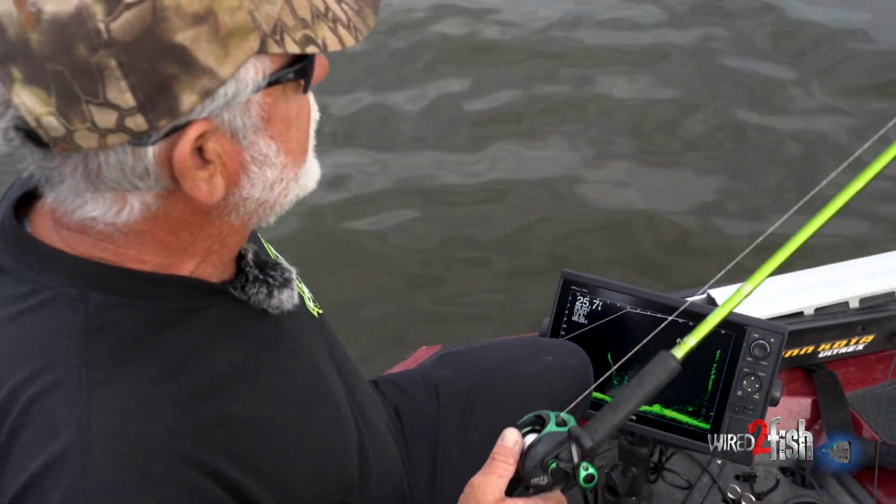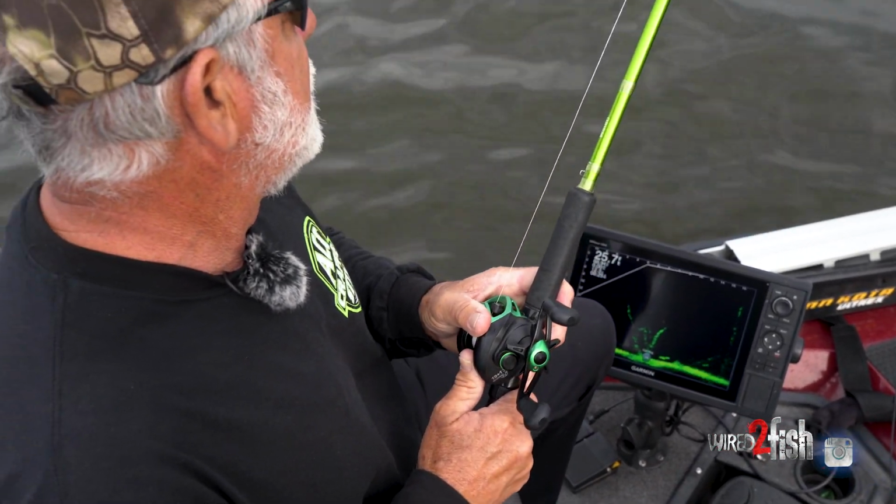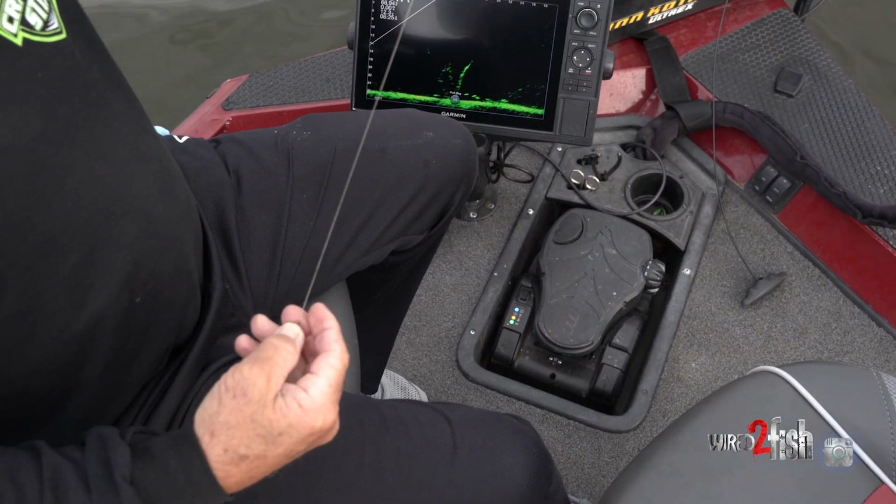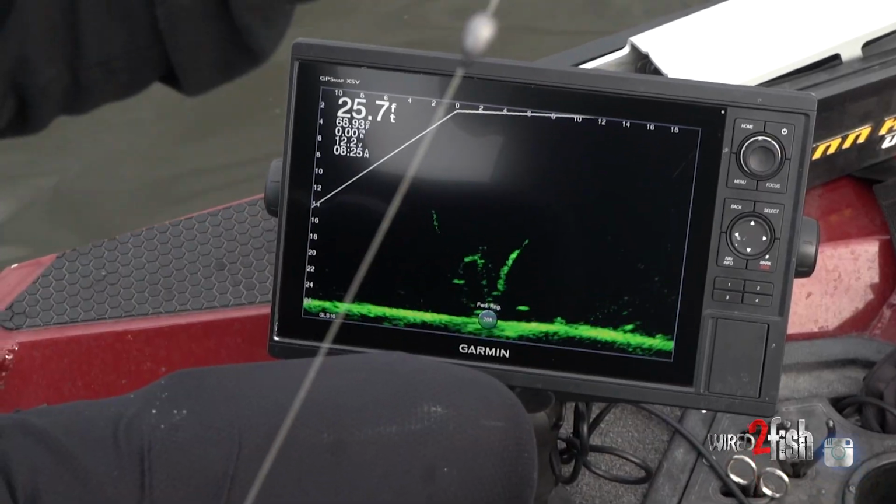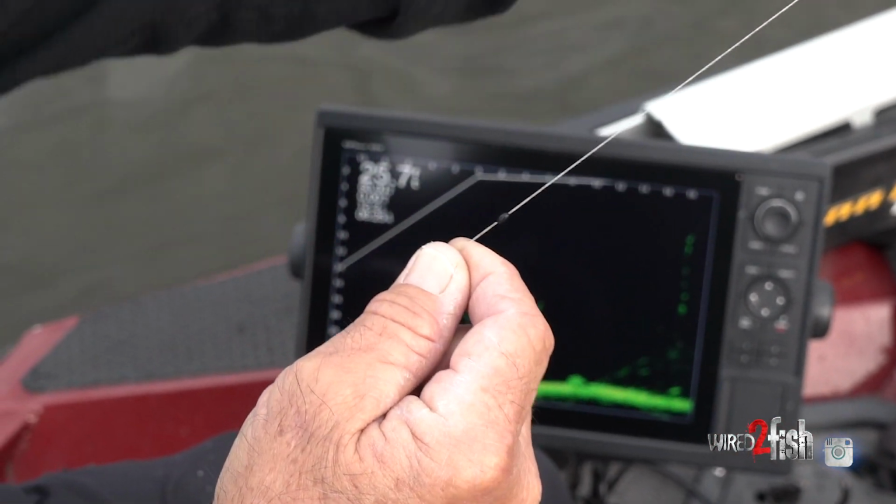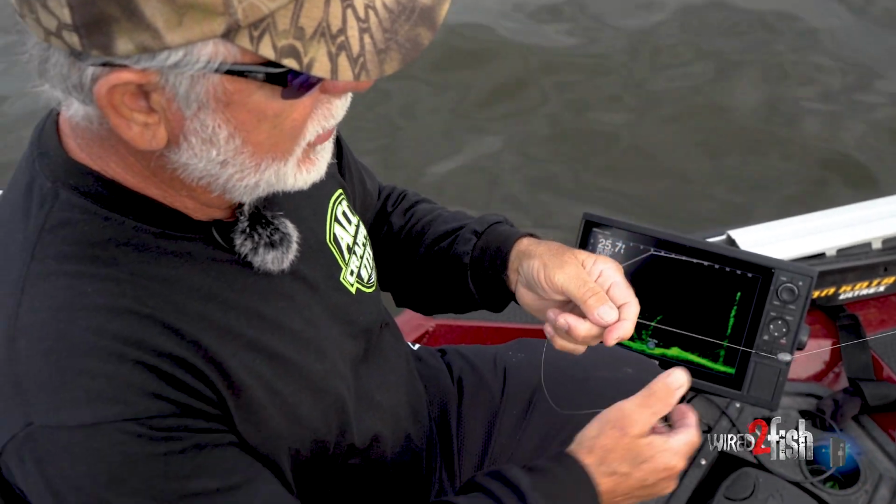Now, these fish, I caught some last week 20 feet deep. So you got to get down there in a hurry. I don't know if you can zoom in on this, but this is a 1/4 ounce sinker right here. I put a little bobber stopper right here. I don't put anything above it, and this is just me. I don't know if anyone else does this. A lot of guys peg it.